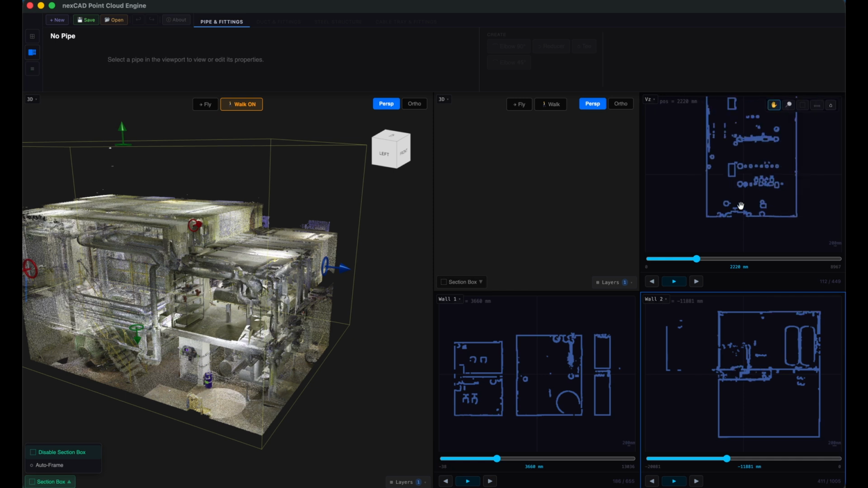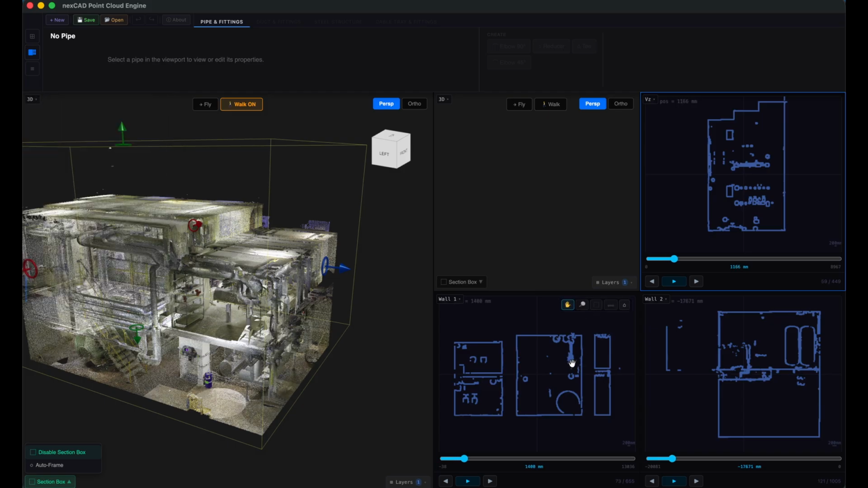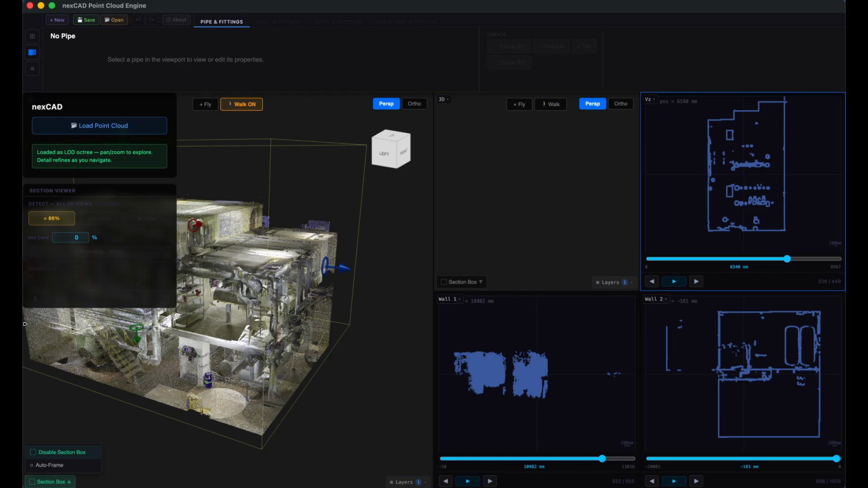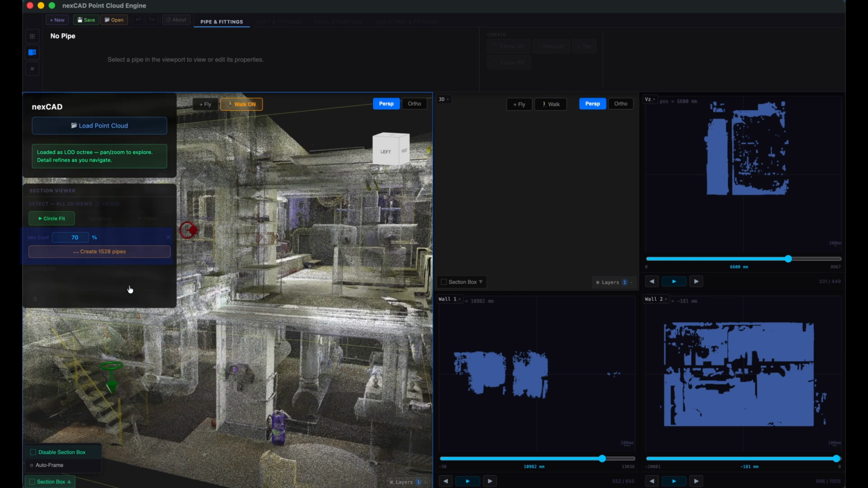Okay, 3 sections, ready. Now I come back to the left side and hit Circle Fit. This runs the detection across all 3 sections at once. Depending on how many points are in your file, it can take a few minutes, so just let it go. When it finishes, a Create Pipes button appears. There it is. And right above it, this confidence percentage. I'll get into that properly later in the video, but for now, 70% is a good value. With it at 70, I create the pipes.